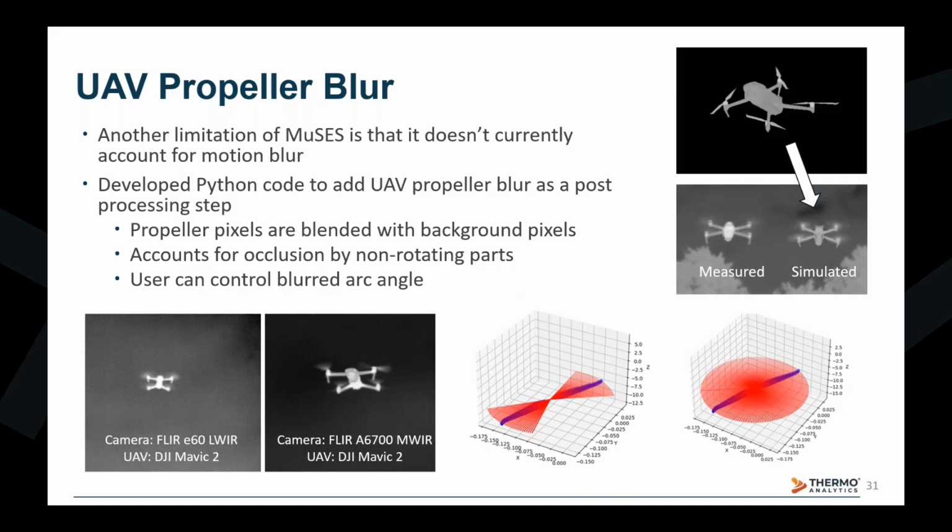This produces what is known as rotor blur and can be seen in the images in the bottom left. The image taken in the long wave IR spectrum on the left has a slower shutter speed or integration time than the image taken in the mid-wave IR spectrum on the right.